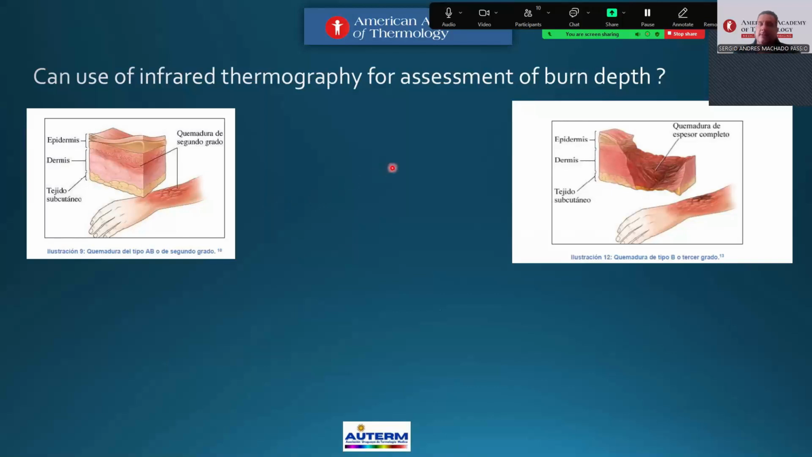Thermography sees three types of histology layers from the skin. But how do we interpret, with 0.98 emissivity, or how do we find the perfect emissivity for interpretation? This is a good question.